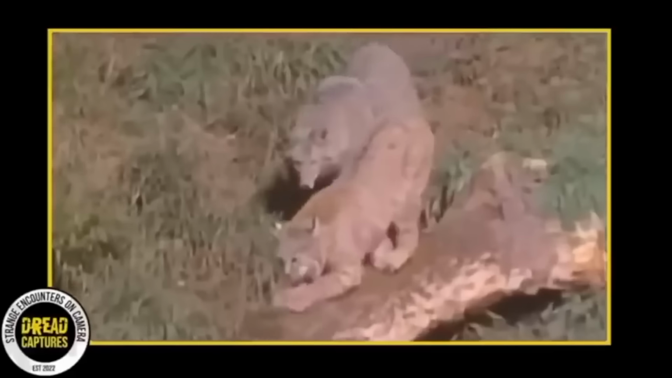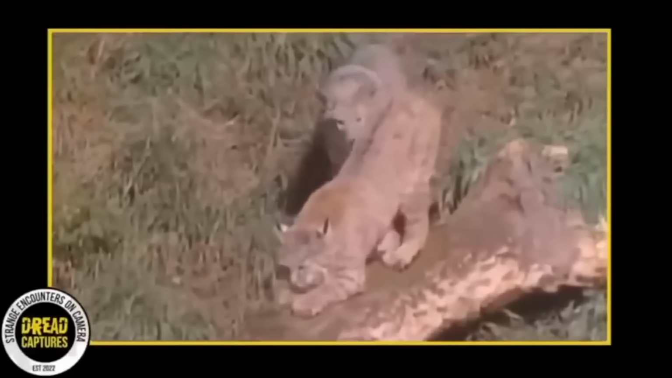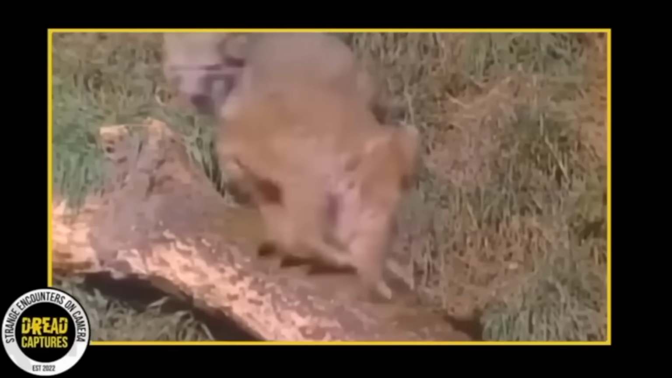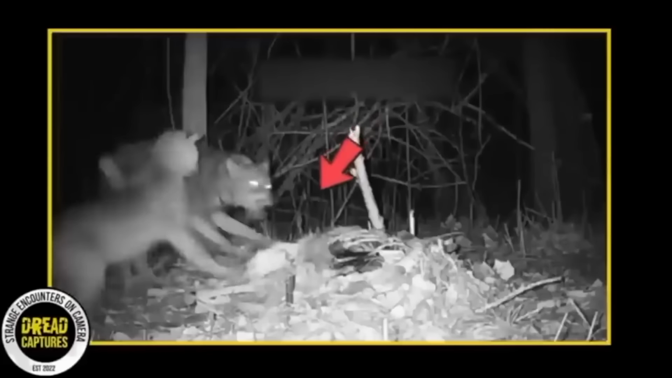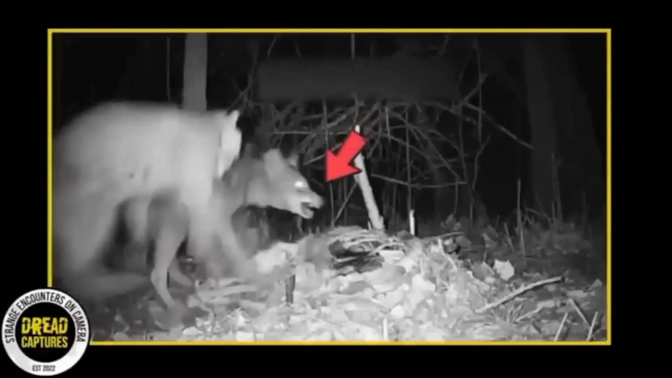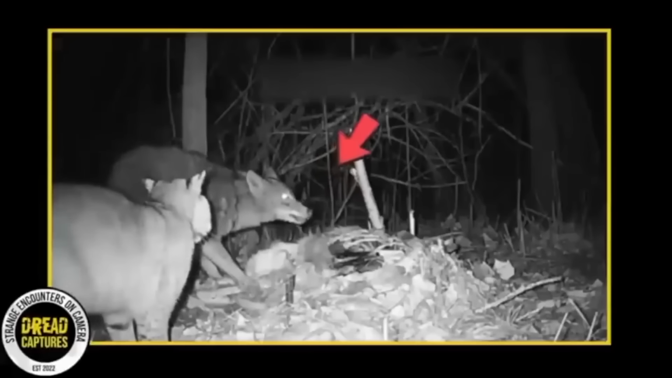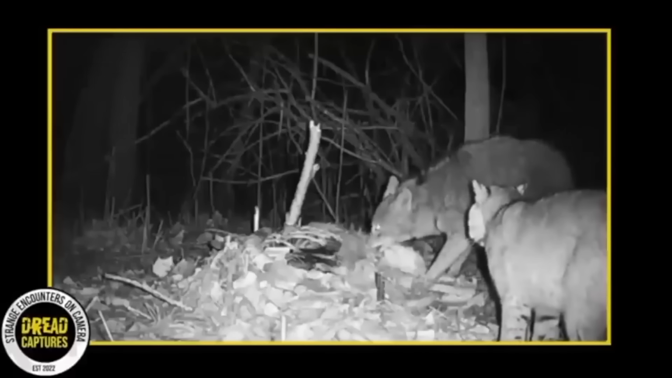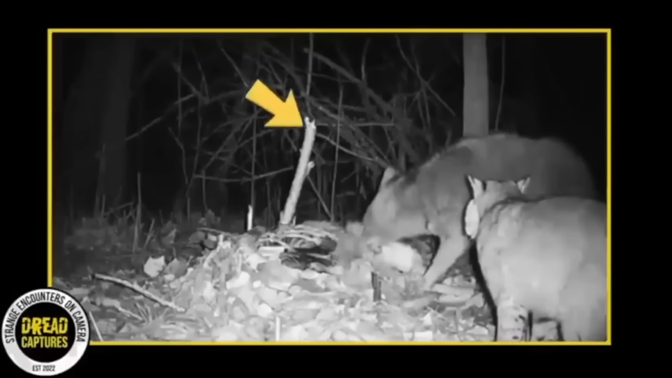The bobcat and coyote, both indigenous carnivores of North America, share similar habitats, which leads to sporadic clashes between these two species. These conflicts often stem from resource competition, particularly over food. In this video clip, we observe a bobcat trying to dissuade a coyote from reaching its meal. The bobcat aims to commandeer the coyote's food, a frequent strategy among this species.